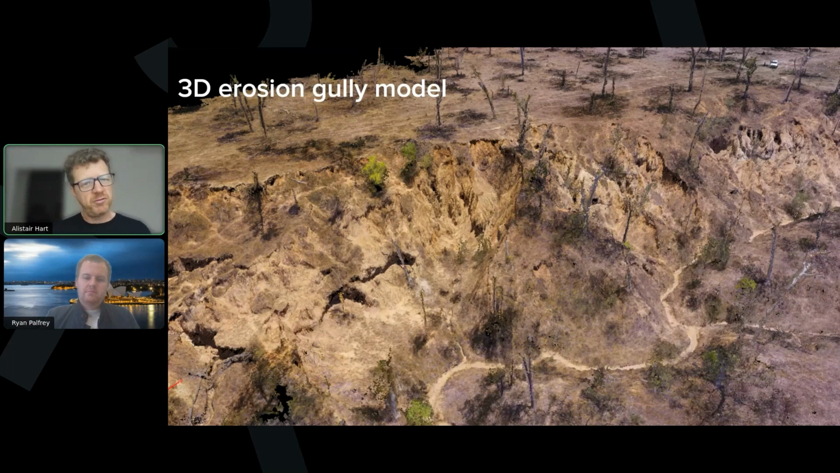We wanted to improve water quality on the reef and its long-term outlook, and to do that we needed long-term observations over these erosion gullies spanning many years, and stable, precise and reliable control to overlay these 3D models on each other. If you could go to the next slide, please, Ryan.